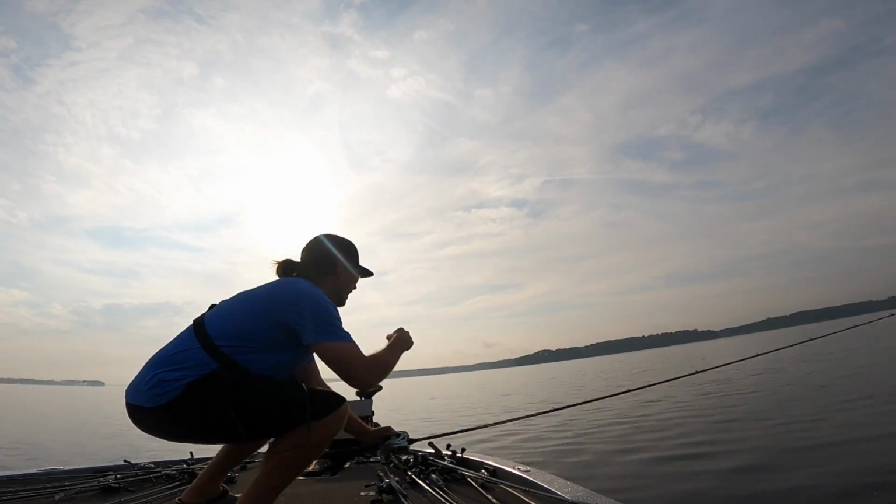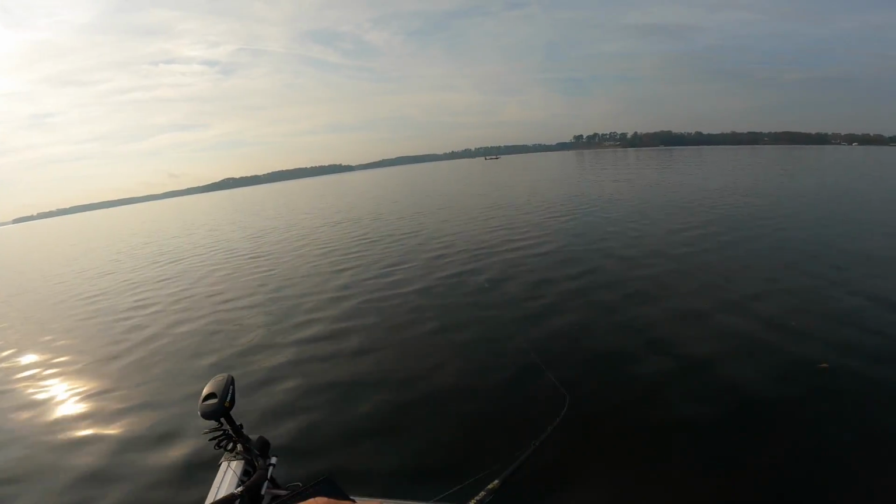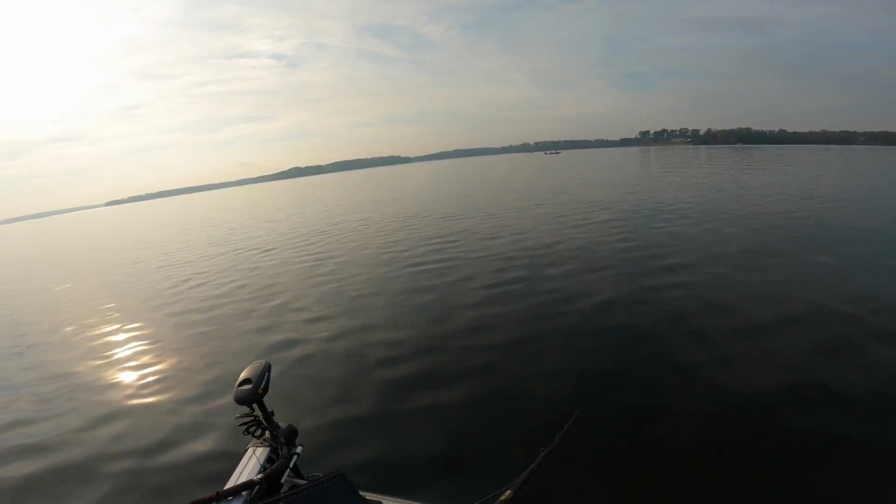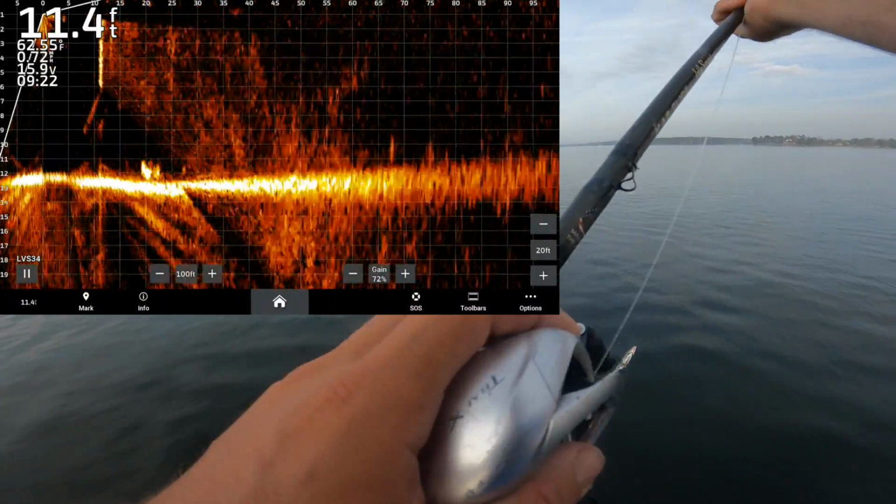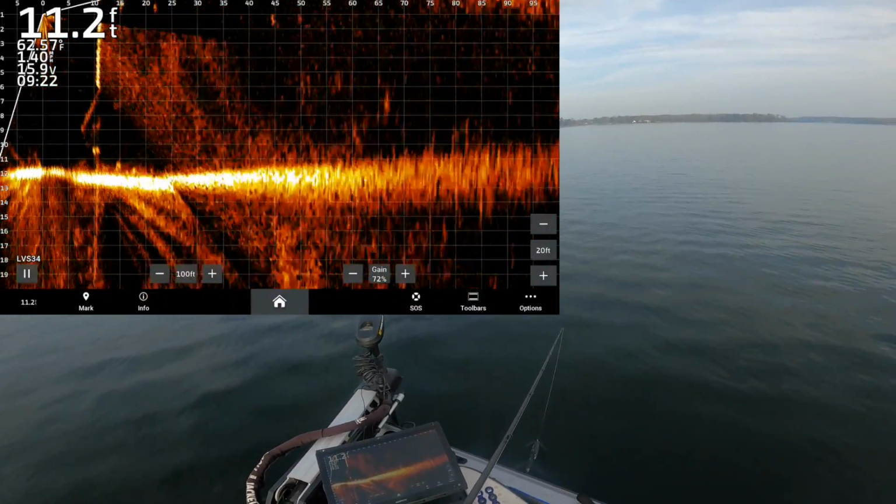Oh no. Damn it. Look at that swirl. And dub for sure. Well, I've missed a couple opportunities at really good fish the last few casts. So I'm gonna give you guys an idea of what I'm looking at here.